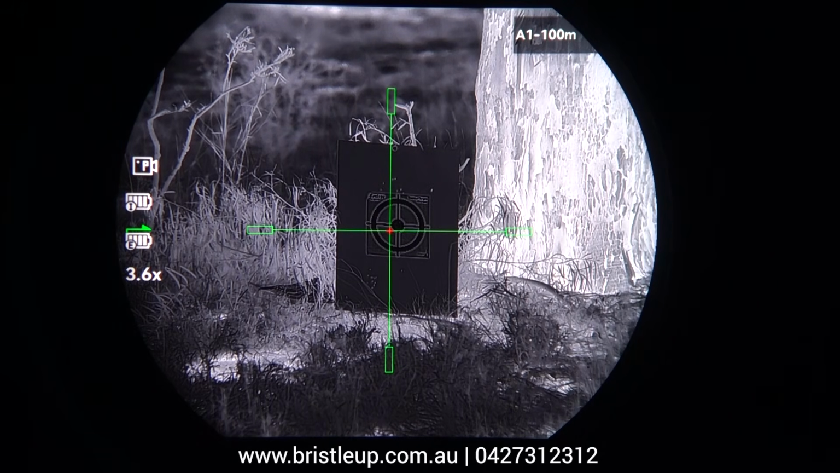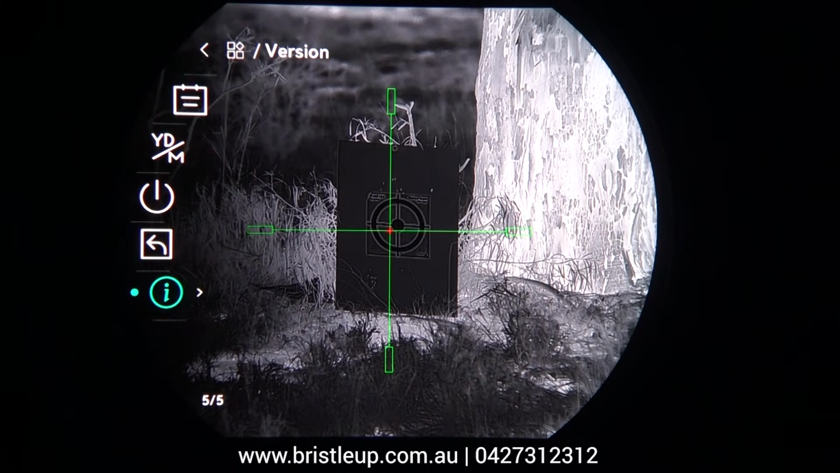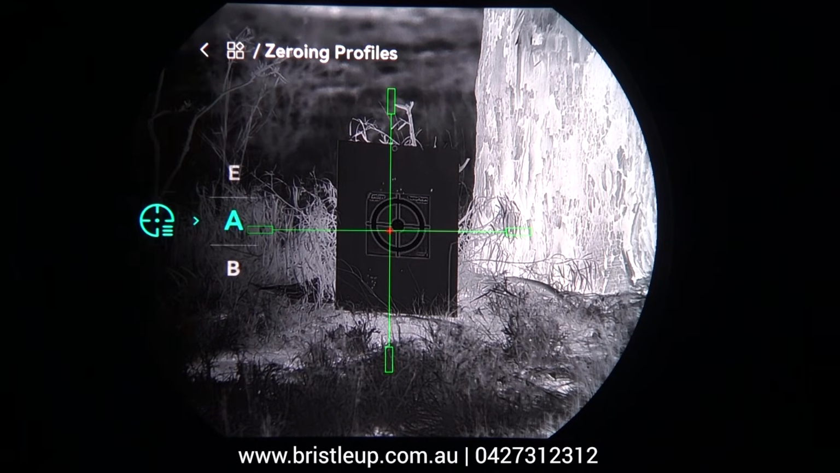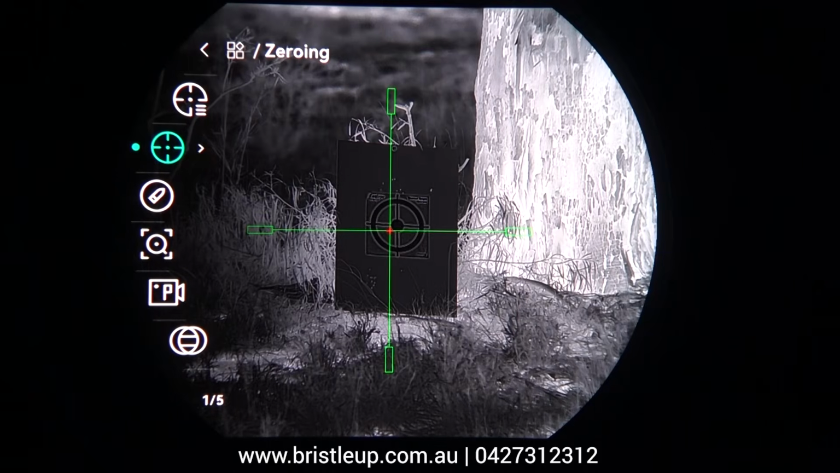So once you've got it set up, you've got your target set up, press and hold the center of your scroll wheel to get the menu to come up, and then we go through to advanced settings. And then on the next menu here, we have zeroing profile, zeroing and ballistics calculation. Now we want to select our zeroing profile. You can have many different profiles, but we're going to go with profile A. Then we're going to go to zeroing.